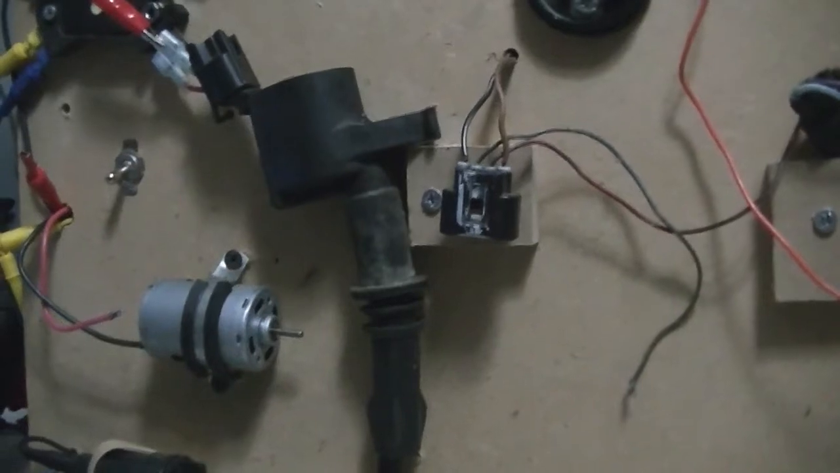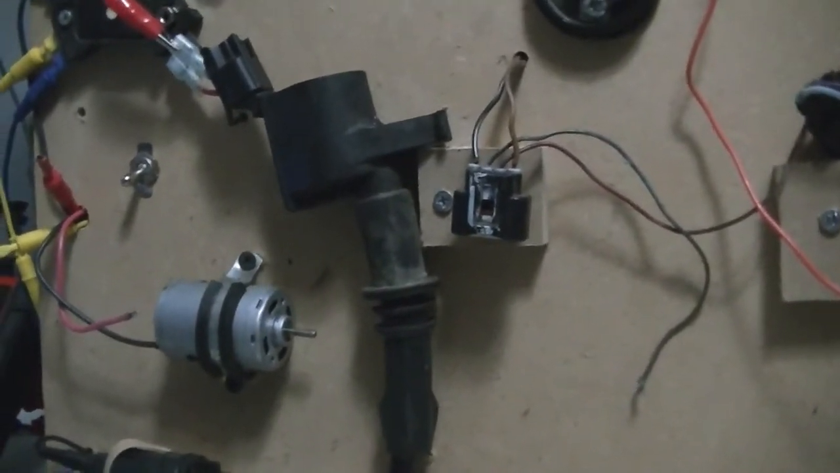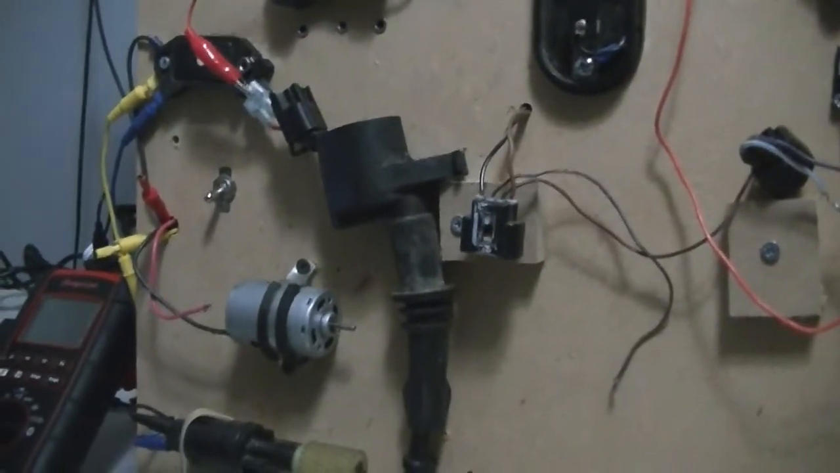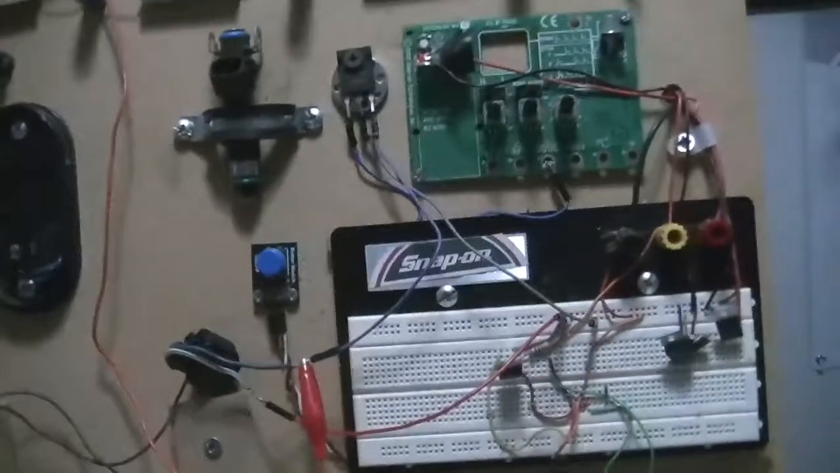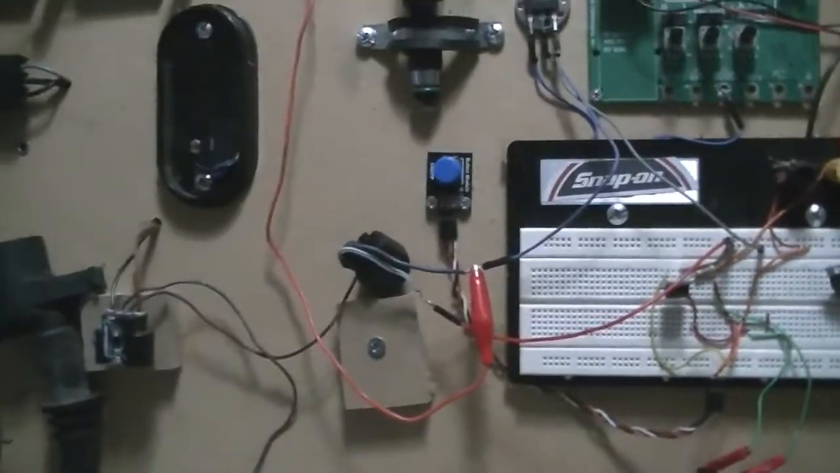Nine times out of 10 on some of them, easy slam dunk misfires, that's all you need. You can spot the dead cylinder. And then of course you got the old race car trick where you can shine it at the exhaust manifold and you'll see the dead cylinder as well. We'll give that just a few more seconds here.